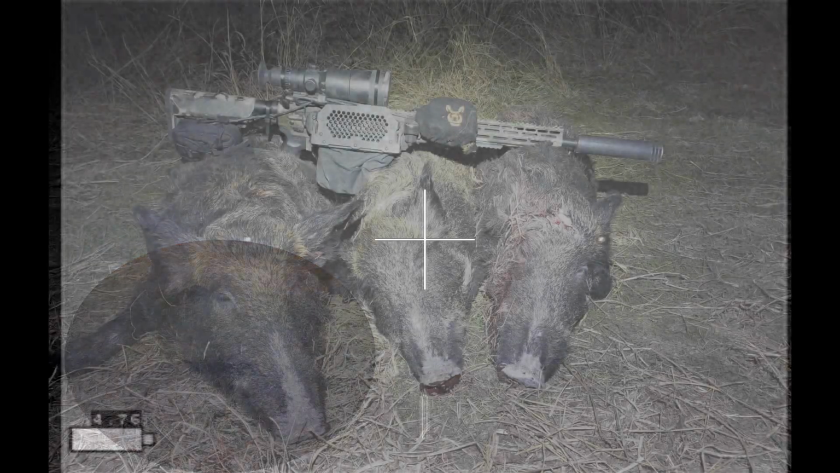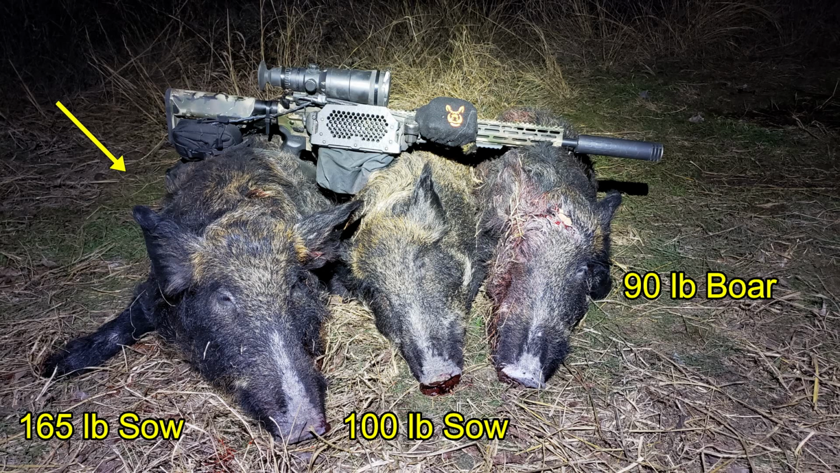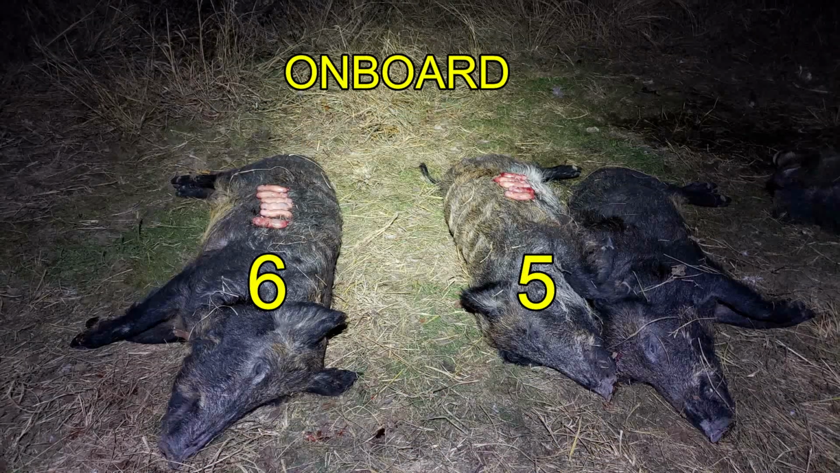The opening shot was on a 165-pound sow. The shot went through the cervical vertebrae, exited out the opposite side, hitting the 90-pound boar in the chest, and the follow-up shot clipped the boar across the head. And then the third hog was a 100-pound sow, and she was shot multiple times. Both of the sows were pregnant, as it turns out, with the 165-pound sow having 6 on board and the 100-pound sow having another 5 on board.